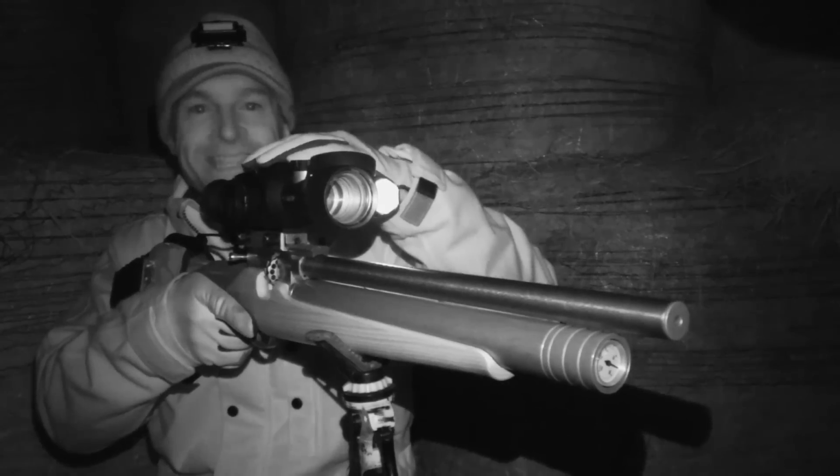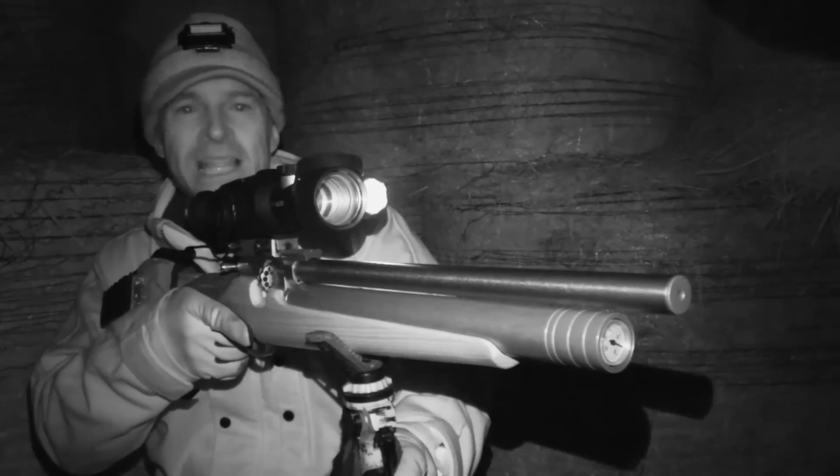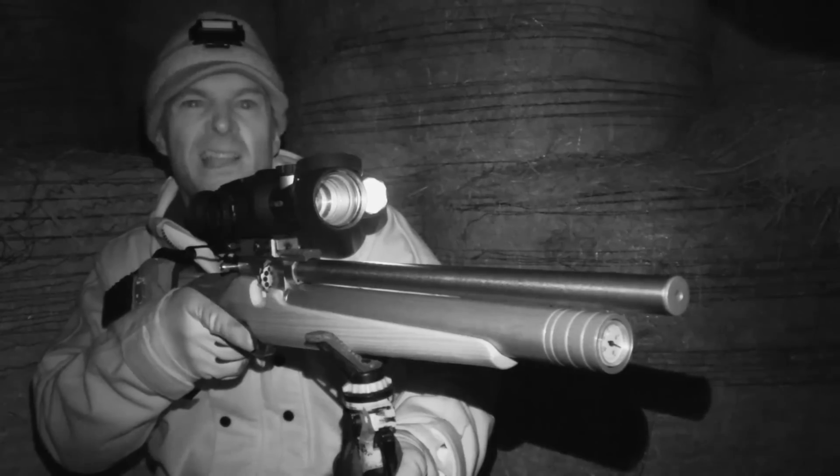That's how you want your rats to go down. That one just crumpled. Had to wait a little bit longer for that shot, but probably still only about 10 minutes.